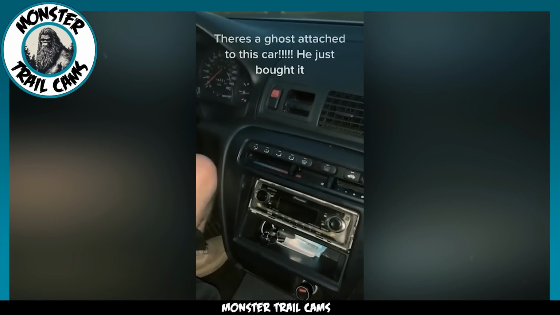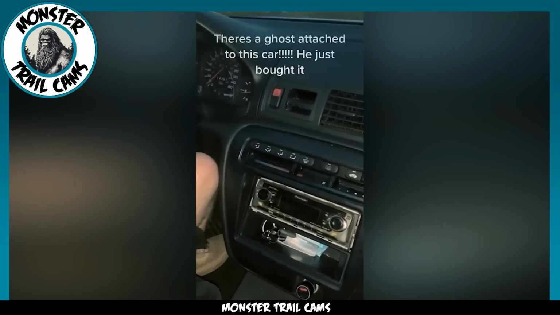The man does catch a quick glimpse of the dog when he notices it dashing by.